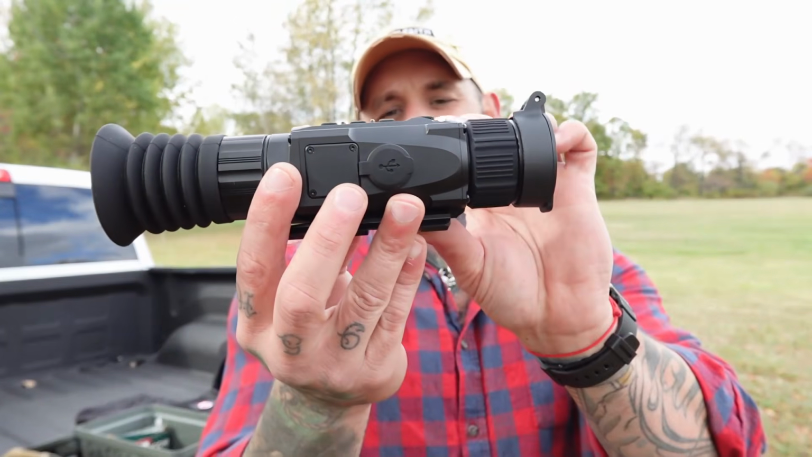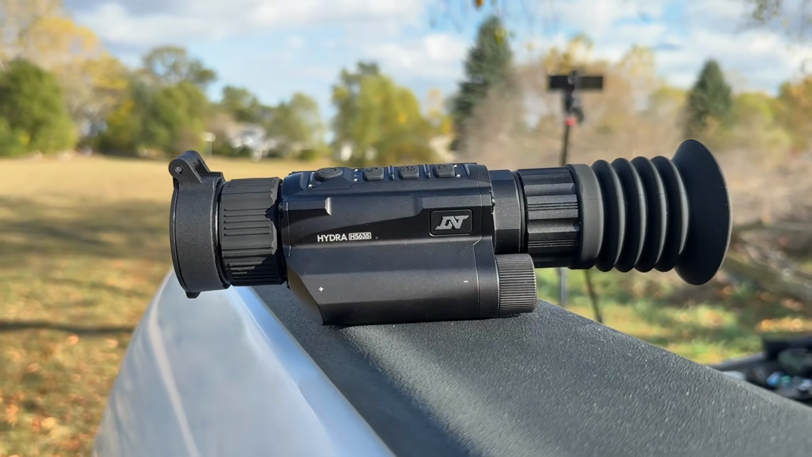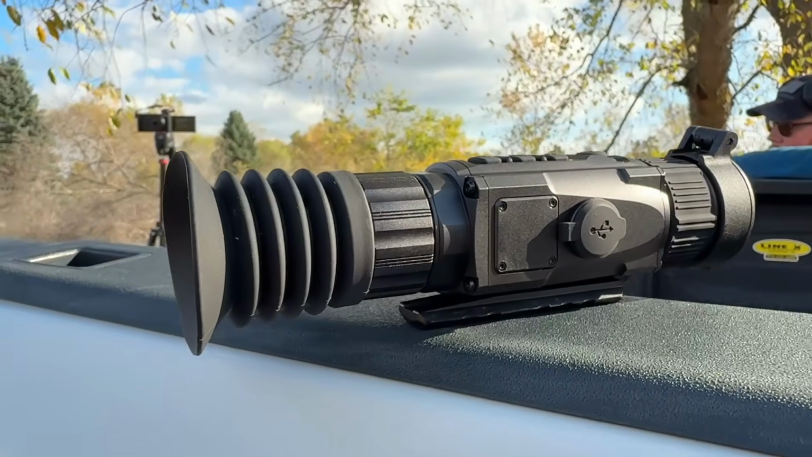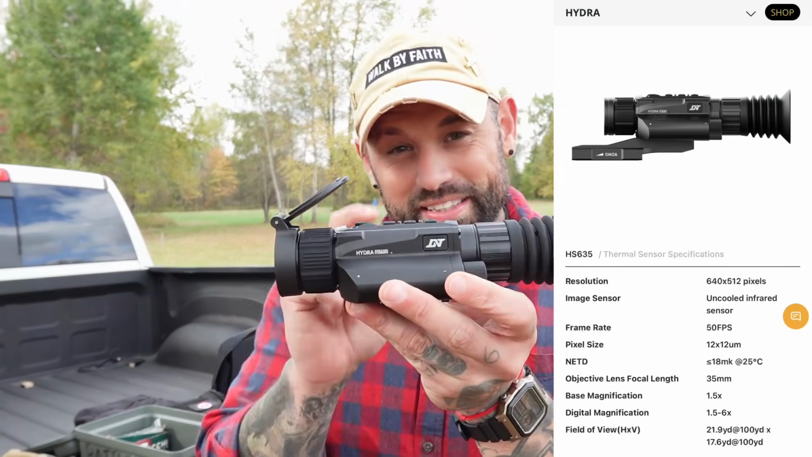So if you guys are familiar with anything from DNT, this is the Hydra HS635. This is a 4-in-1 multi-function thermal optic. A lot of people say 3-in-1. What do you mean by that? We'll get into that here shortly because there's a twist to this guy.